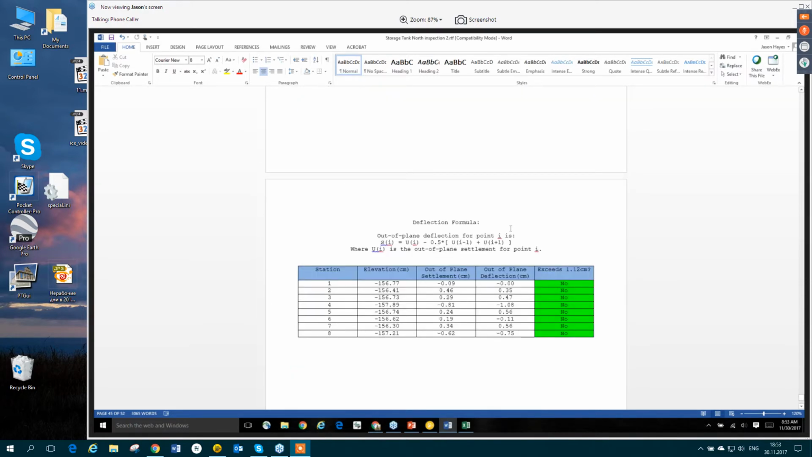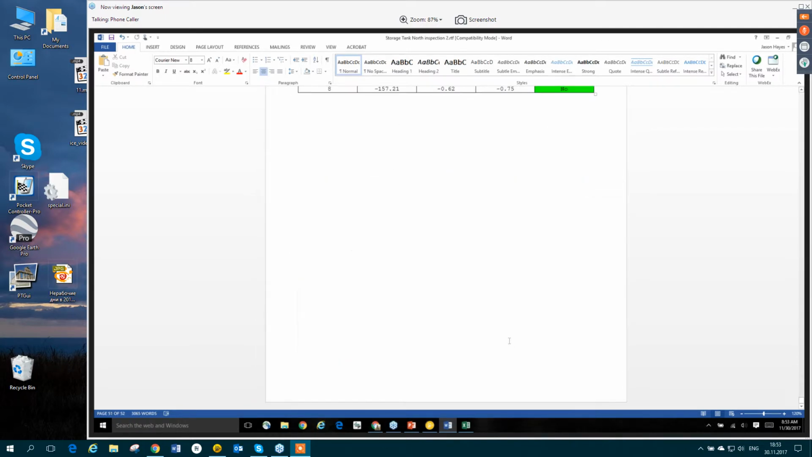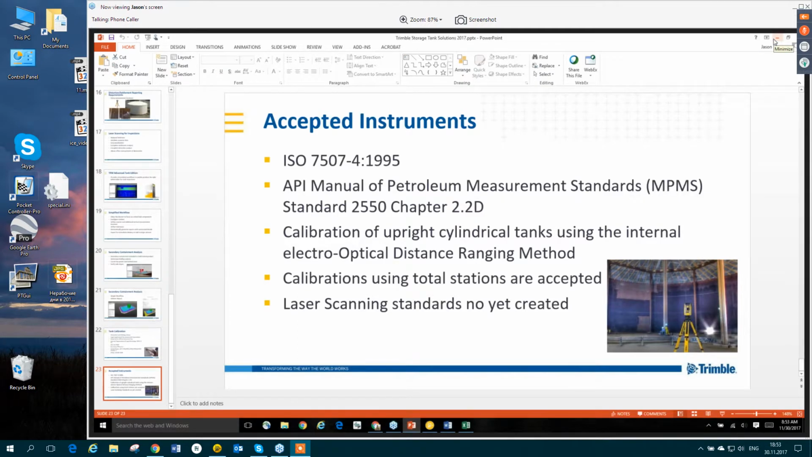And then we'll get down here to the shell settlement report. Again, I'm not great at explaining this. This is fairly detailed information, but when you show the inspection customer, they'll generally know what's going on looking at this report. Okay, so that is the gist of the inspection.